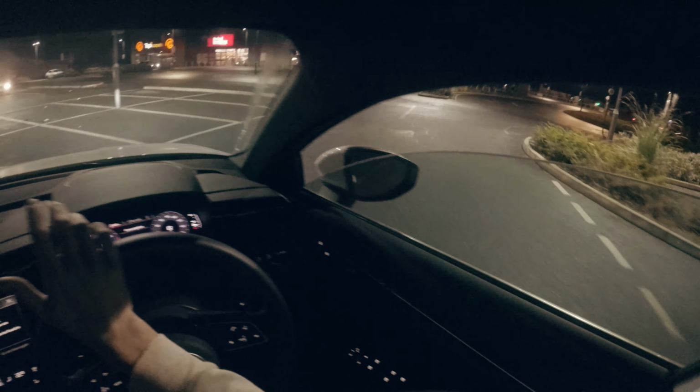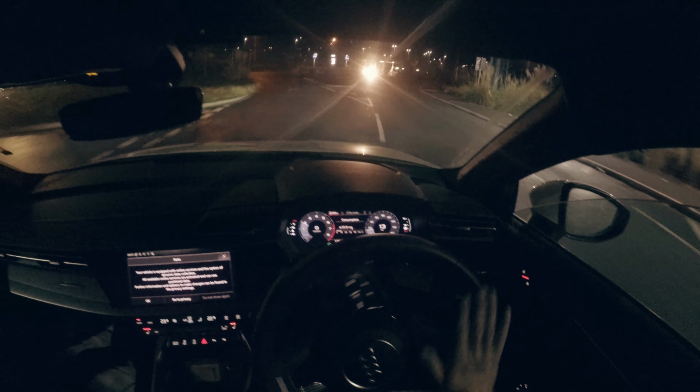Got it on comfort mode at the moment, so the steering wheel is really light, and the suspension, I don't know if it's got adaptive suspension, to be honest, but I'm pretty sure it might, just makes it much more comfortable, and I use it mostly for day-to-day driving. I don't usually have it in the sport setting, which is dynamic, because it makes the steering heavier, and it likes to put the gearbox in sport mode, so it revs a bit more.